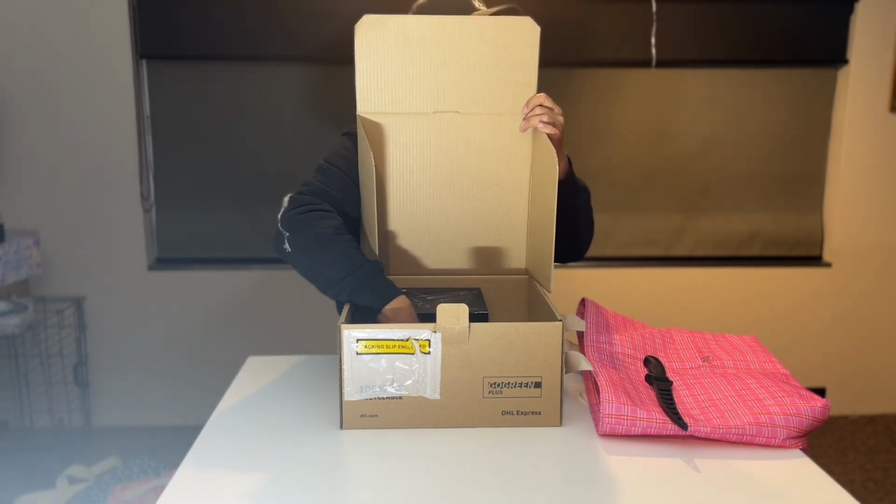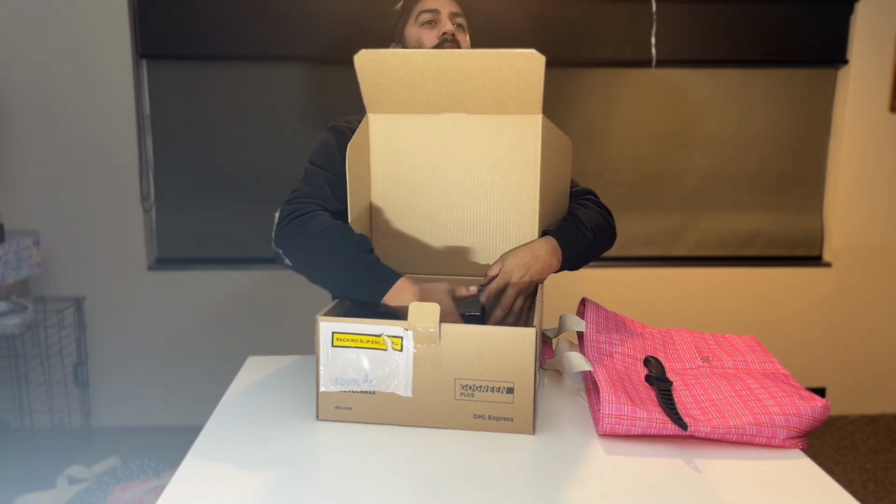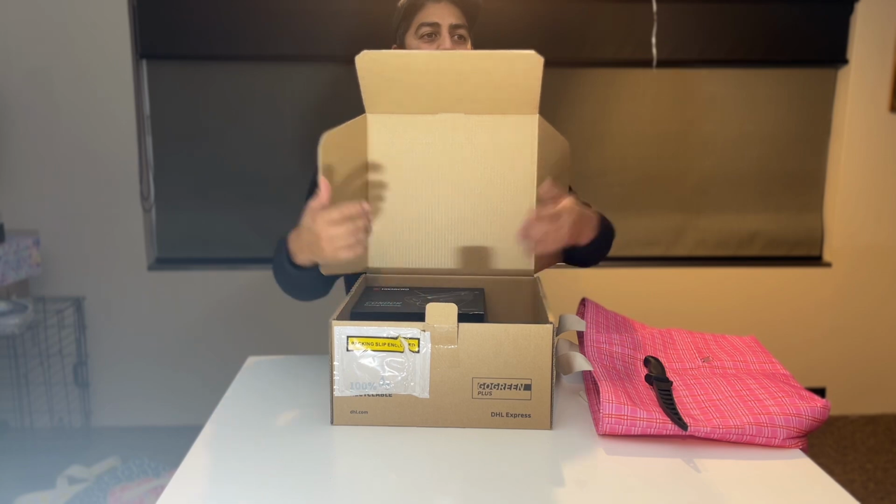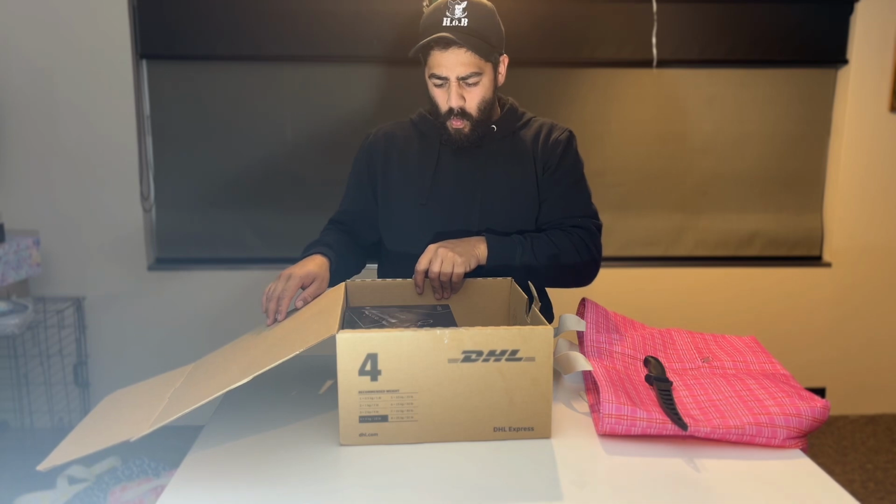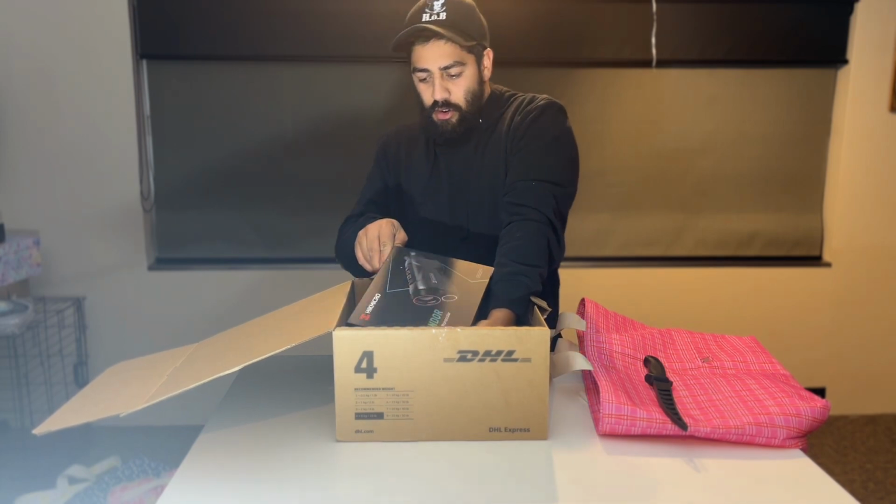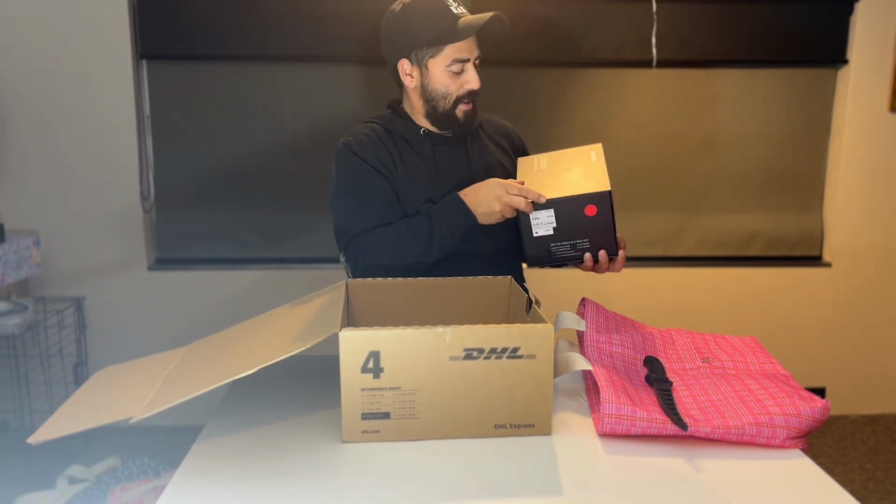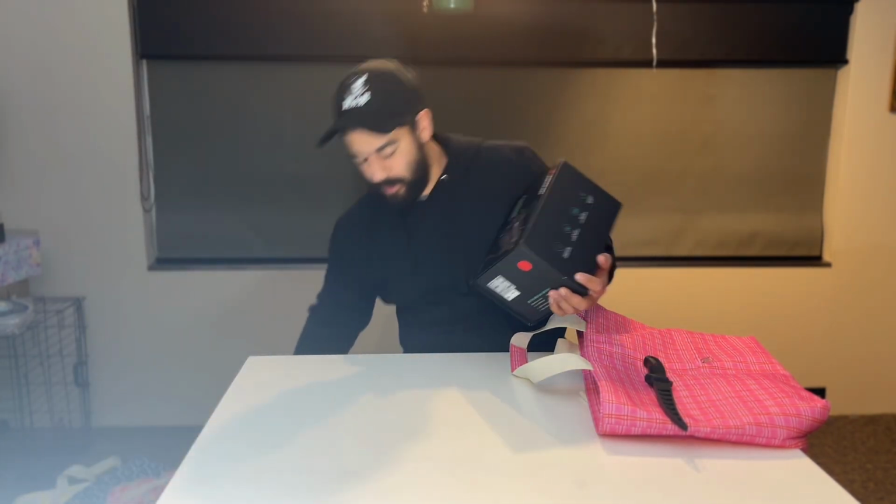I'm still not looking. Foam. It's a big box. I still can't see. Oh, foam. Oh, actually, I'm not supposed to make any mess. Right, I want to see. Oh, shit. It is what I think it is. The Condor Hikmicro thermal monocular. Yes! Right.